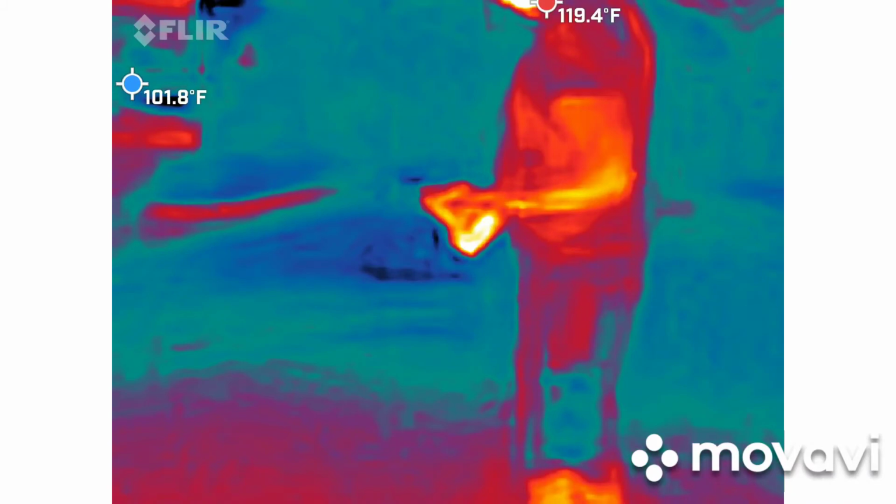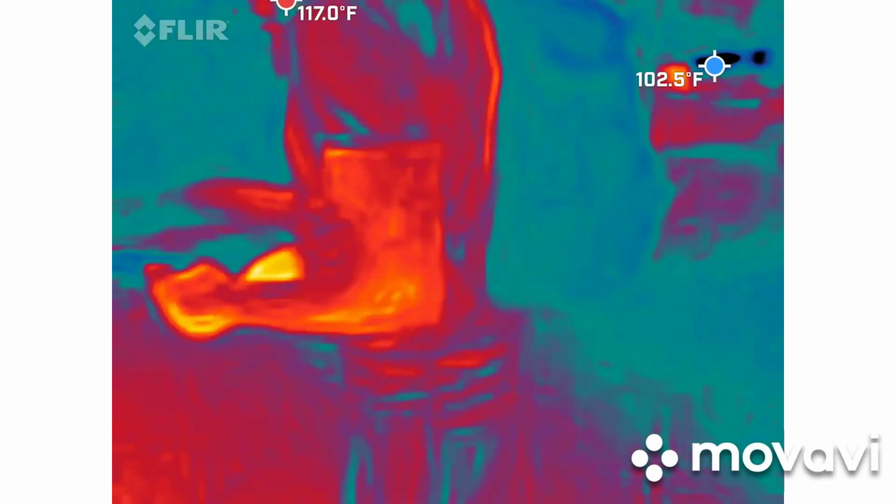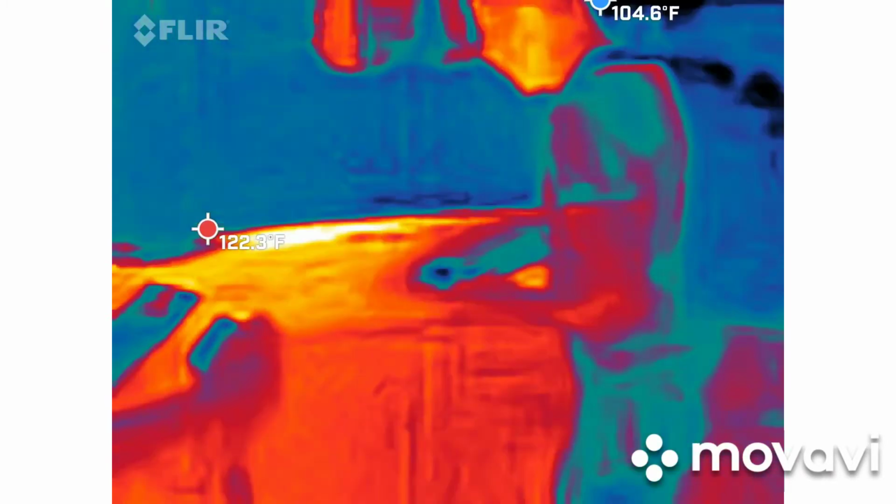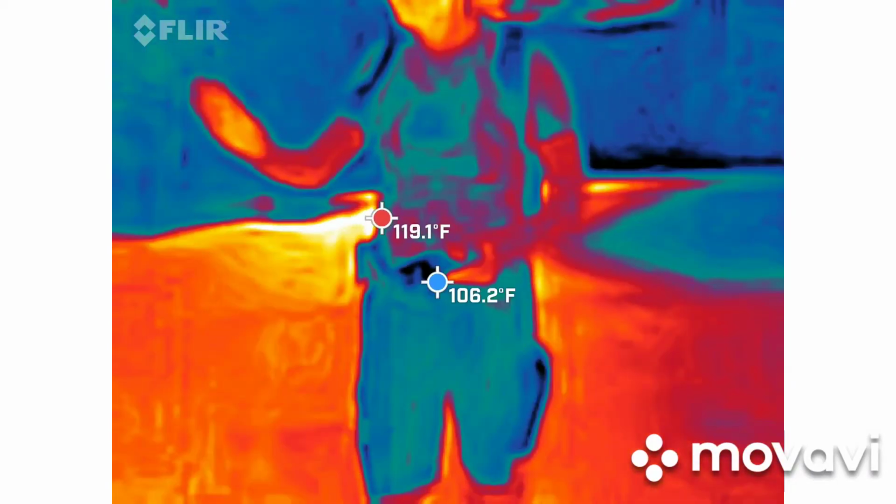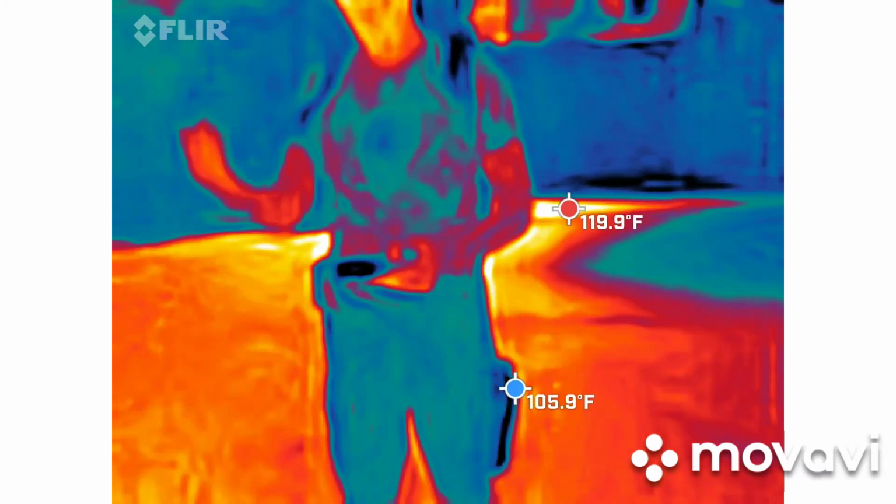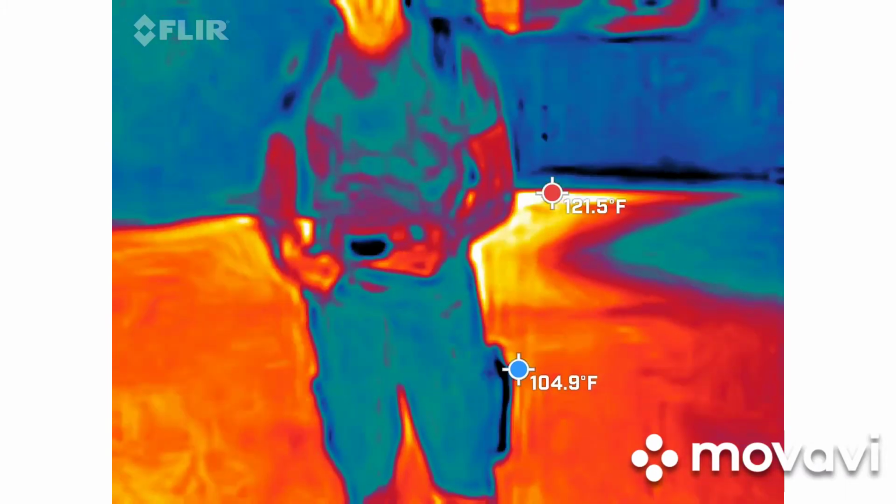I'm only getting short little spikes out of this. I'm not getting much at all. We'll go up to like 1 point something and then dip back down again. And again, this is a sewer line. There should be no reason why this thing should be going off at all because I'm not close enough to the buildings. It's just giving me little tiny spikes.